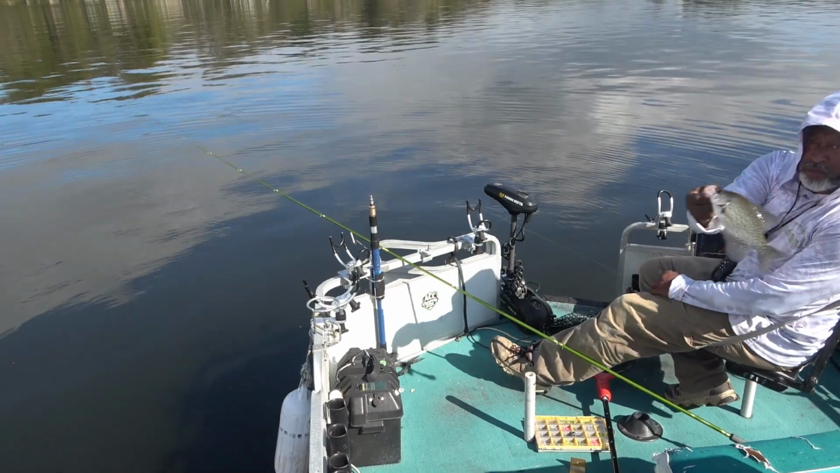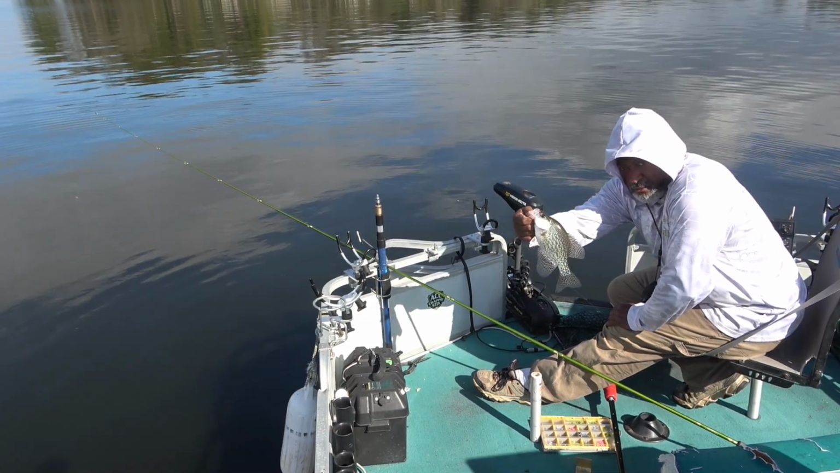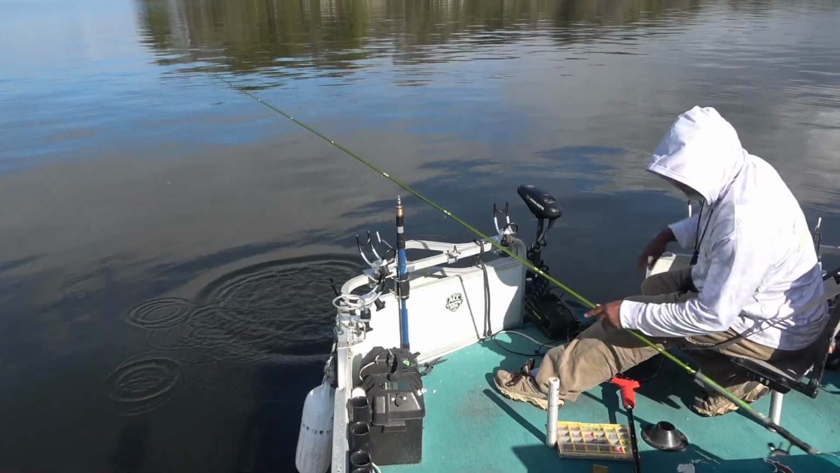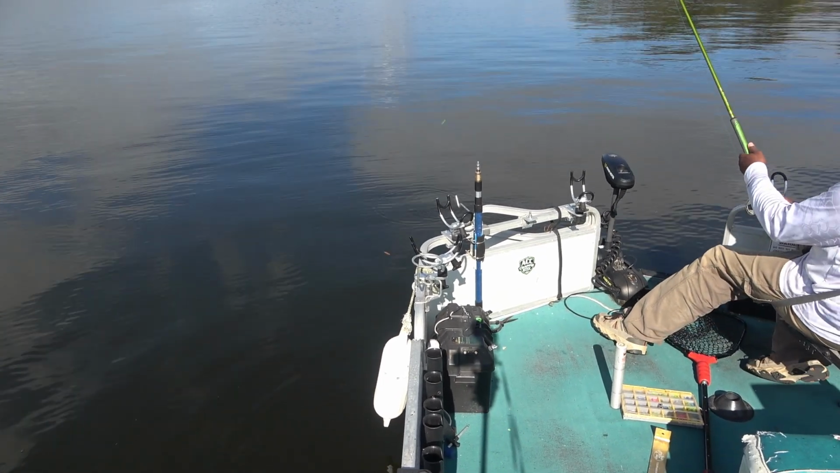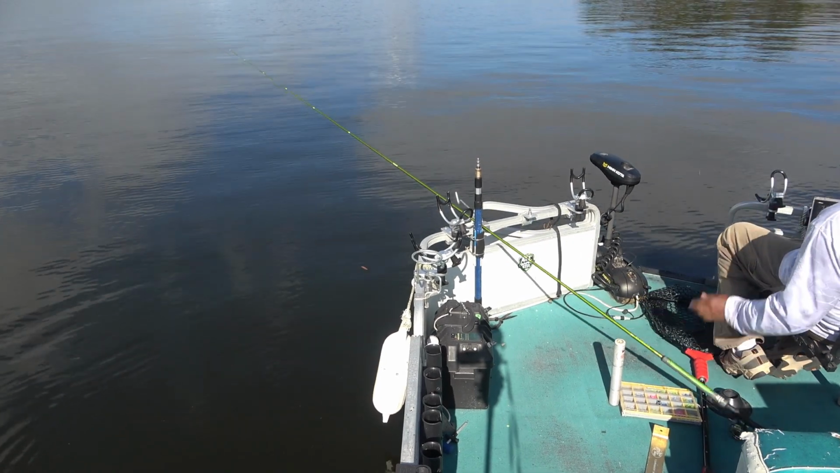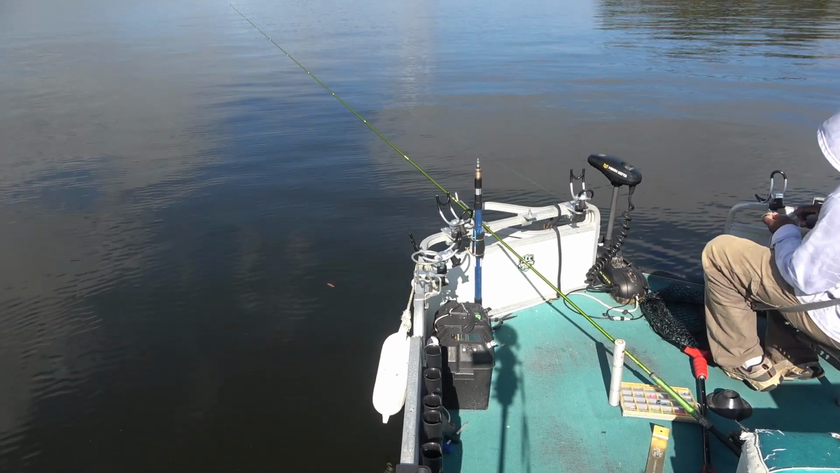Cause I'm gonna let that fish go. Not sure if that fish is quite big enough. Man, my camera done moved around on me here, guys. Gonna throw that one back. And guys, I apologize for this boat angle, but wind one way, the fish are another way. Actually, the wind's not blowing much at all, which is giving me a hard time here on spot lock.